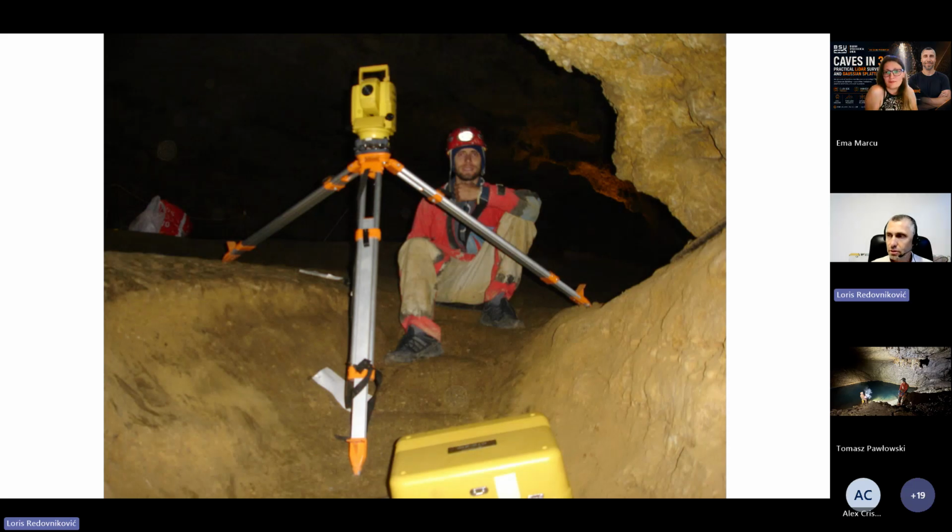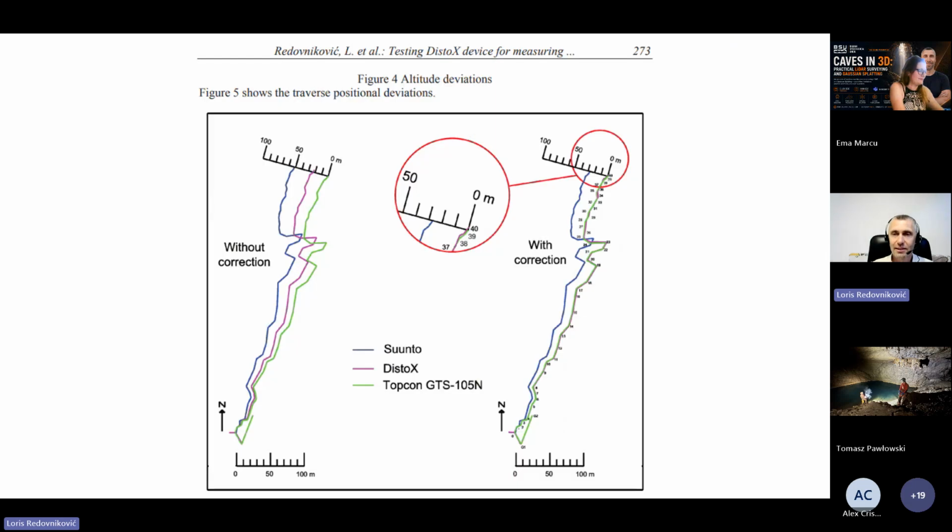And I tried to teach cavers in Croatia to use the Disto-X or similar devices for paperless caving, but old cavers don't like this new technology. They say we are good with compass, it's okay for us. But their kids, young kids, followed me, and they wanted to work with the Disto-X, and now these kids are great cavers also, using Disto-X and similar devices.